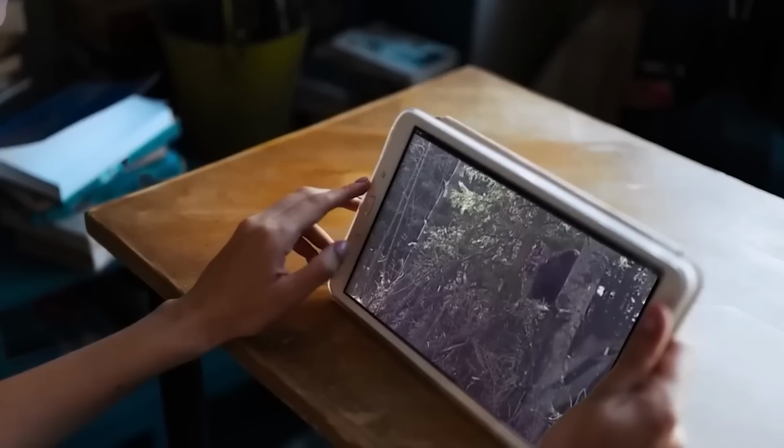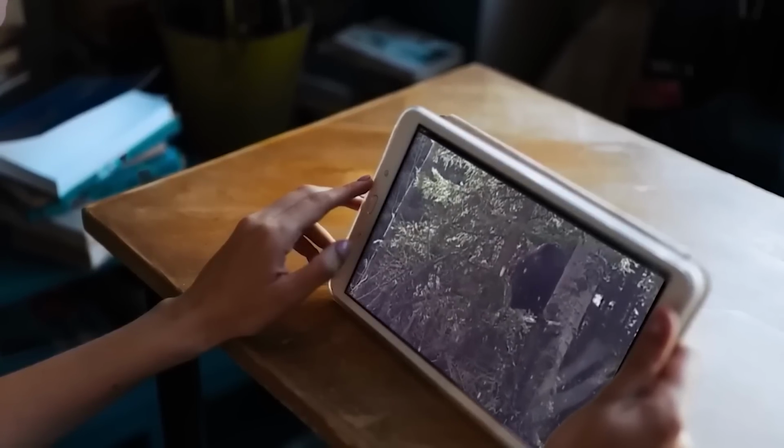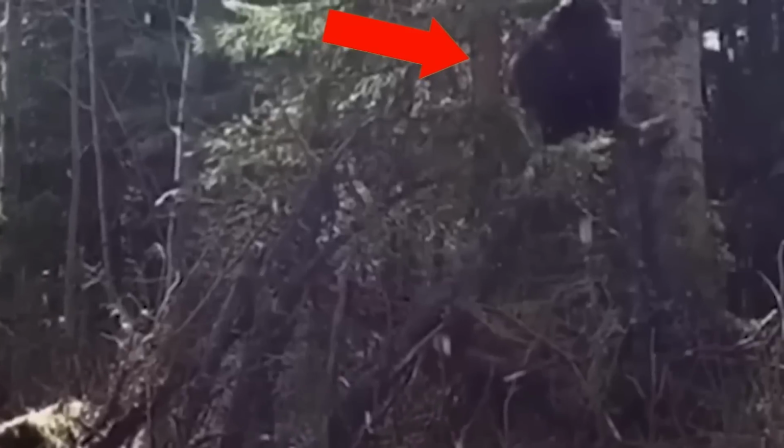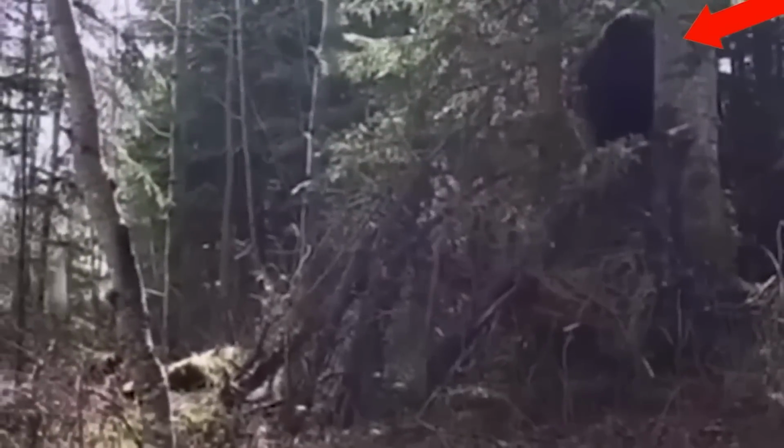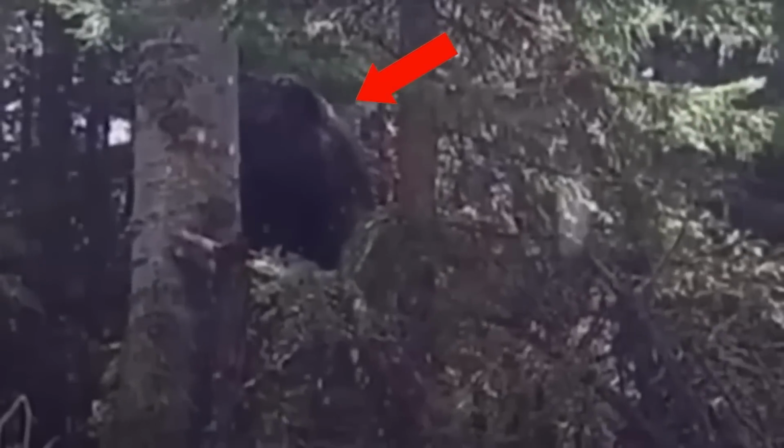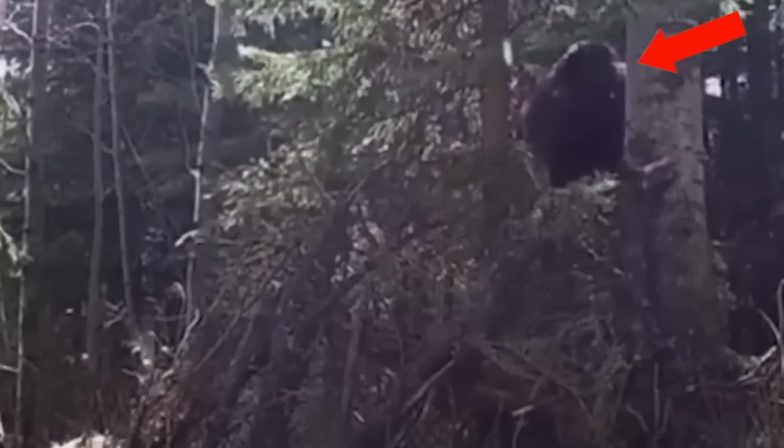To get answers, the video was uploaded on social media, where many called it a Bigfoot, and said this might be the closest ever encounter with one of them. The TikToker was definitely fortunate that the Bigfoot didn't display any predatory behavior.